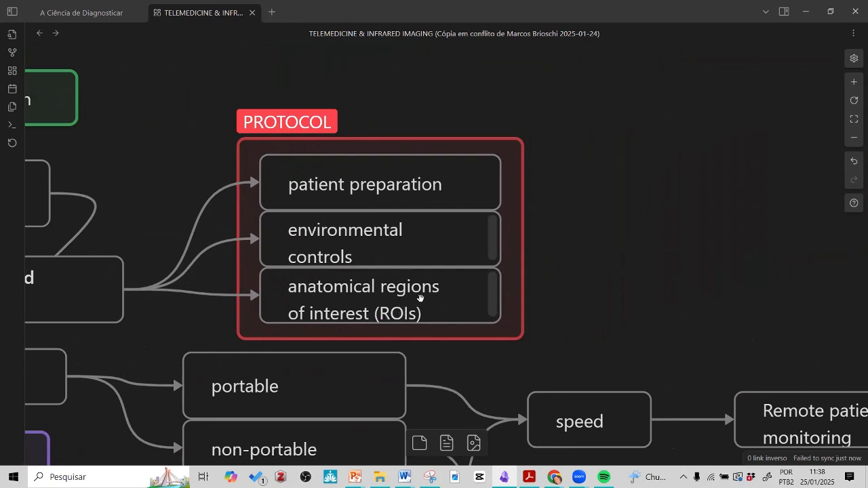Anatomic regions of interest. Okay, I have this problem, but where are the anatomic regions that I need to focus on when a patient has a headache? It's not just one image from the front face. It must include a lateral view and a posterior view.